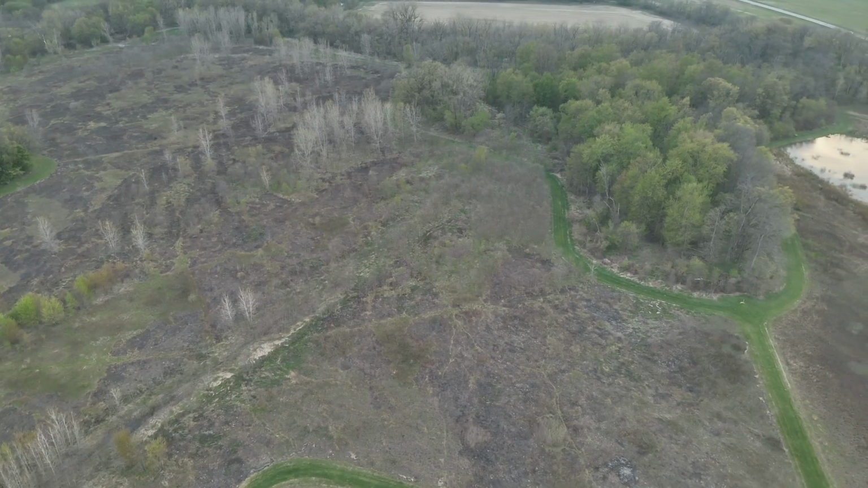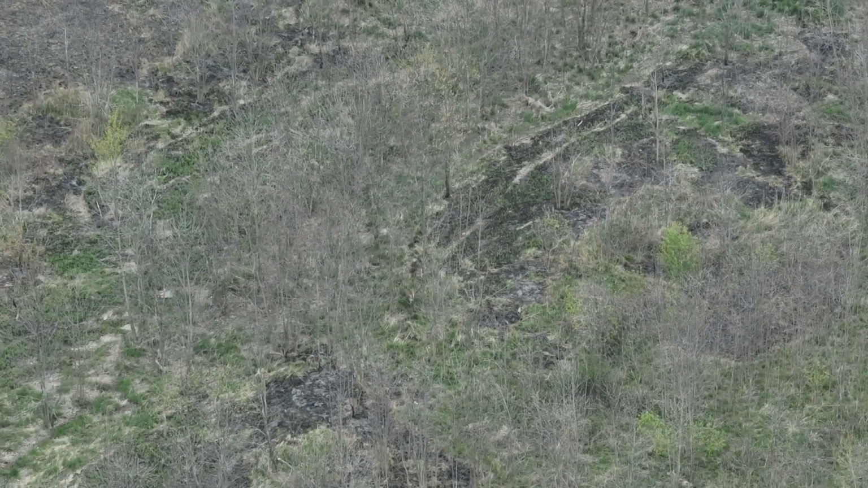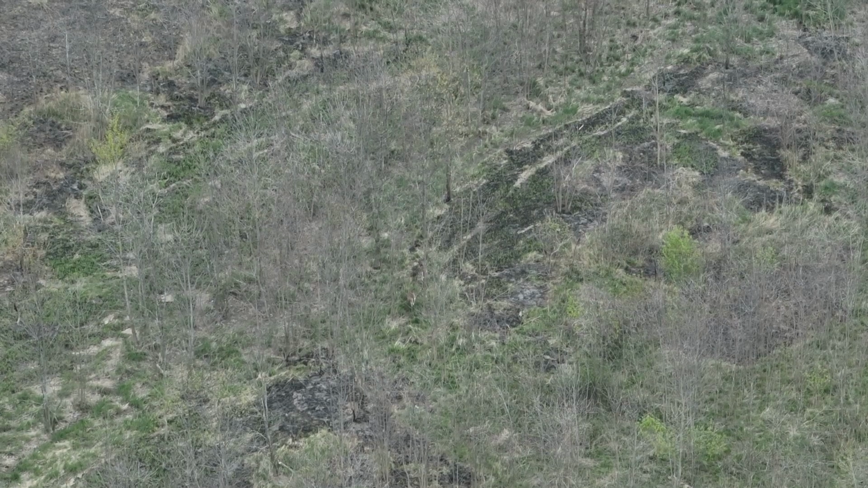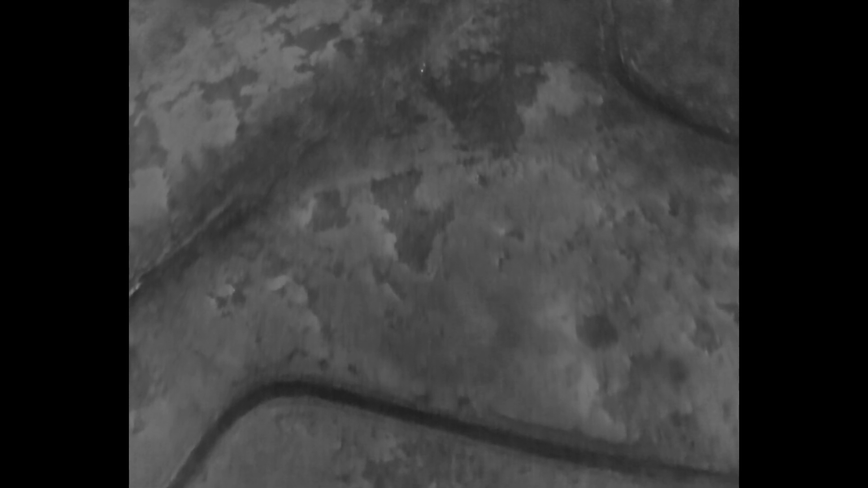Here I'm finding an infrared signature from an animal, not sure of the animal yet, trying to figure out what it is. You can see that I'm using the zoom and the IR to pinpoint this animal, get in position, and then identify. It's a lot easier when the drone is flying itself.